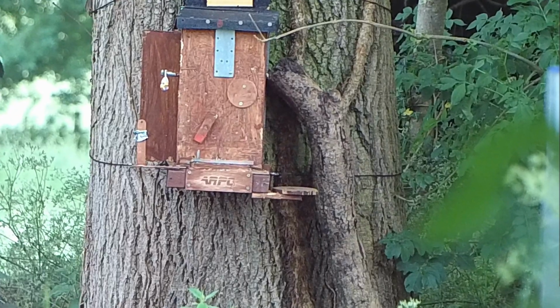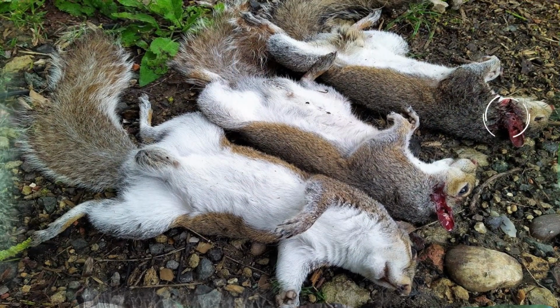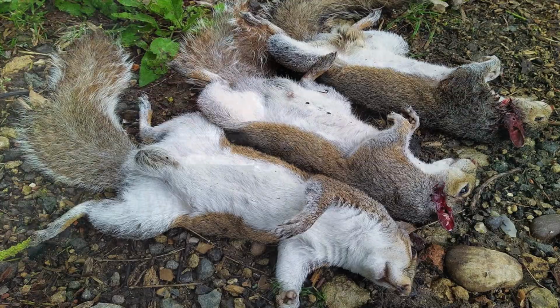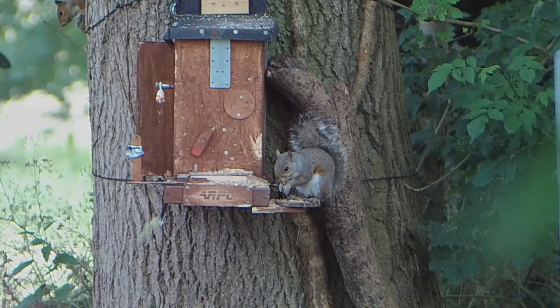So the first thing you need to do is put your kit down and go and find him. And there he is in the top, and you can see the pellet landed short, straight through the back of the throat. So another shot to the head finished him off very quickly.